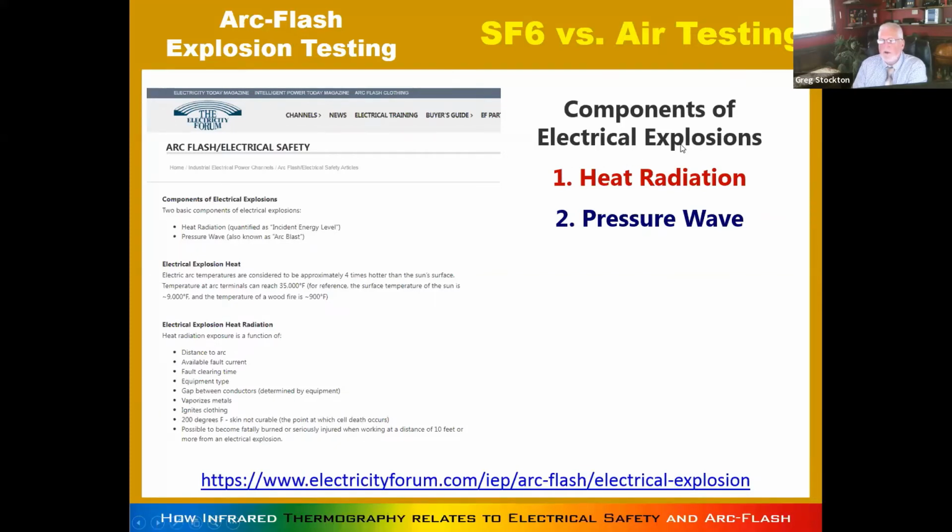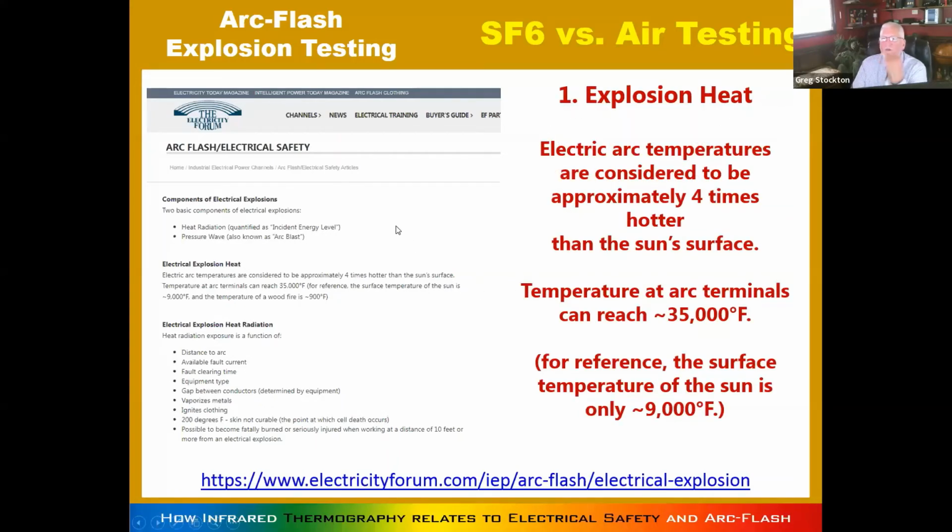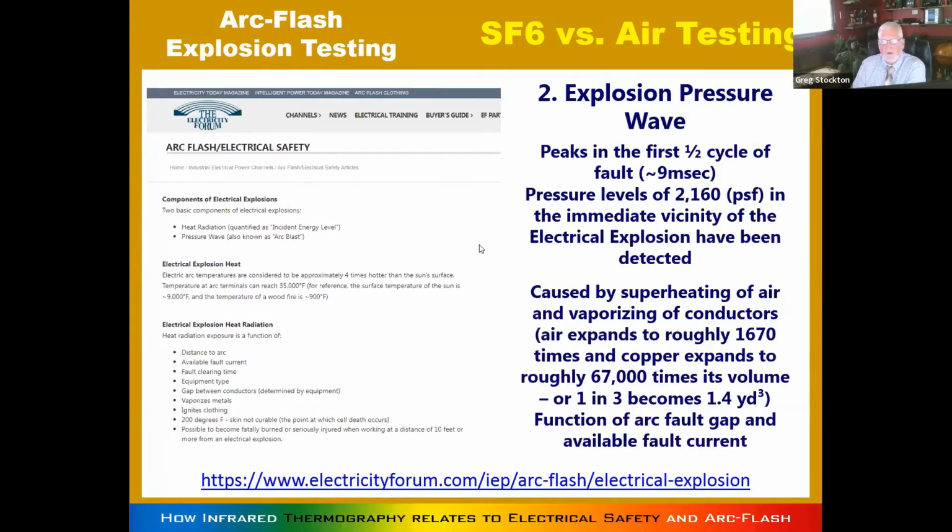The components of an electrical explosion: heat radiation, pressure wave. The first one, the heat radiation, is 35,000 degrees. Holy cow, that's really hot. And it is absolutely above the capability of any infrared camera ever made, period. And probably nobody will ever produce one like it to measure that.